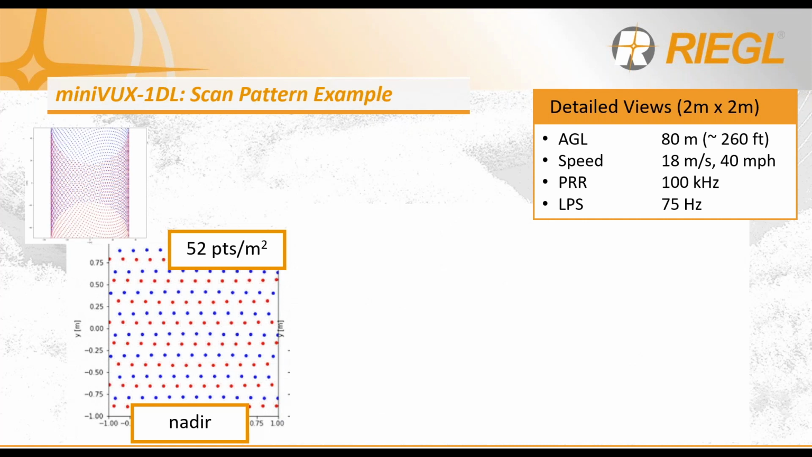In this flight example at nadir, so directly underneath the scanner, in these flight conditions, you're getting 52 points per square meter. So already more than what the miniVUX 1 UAV offered at significantly higher and faster flight speeds.